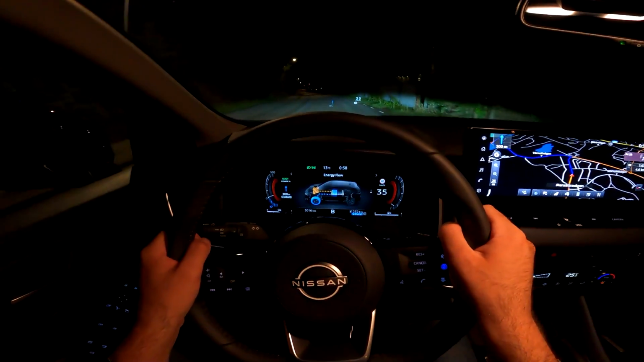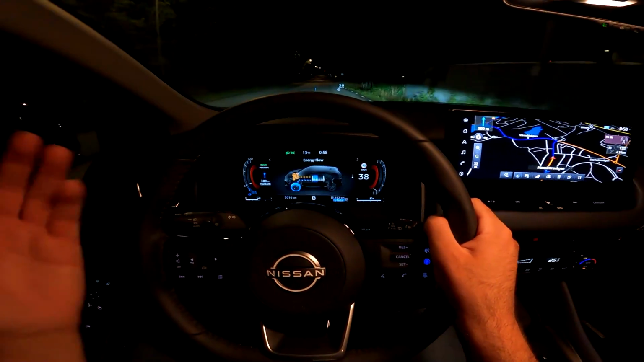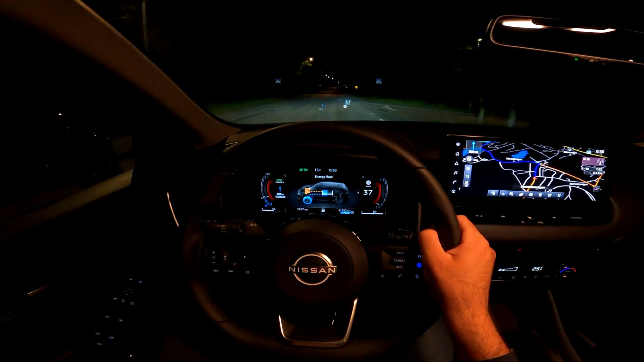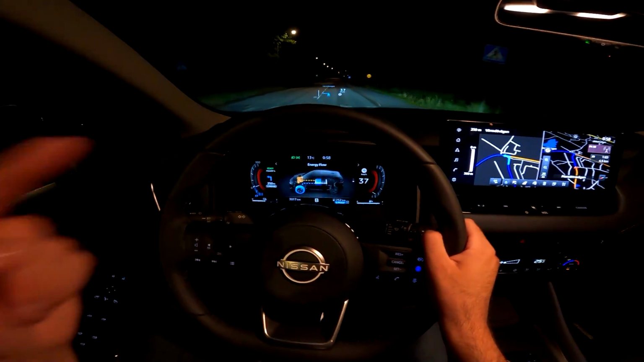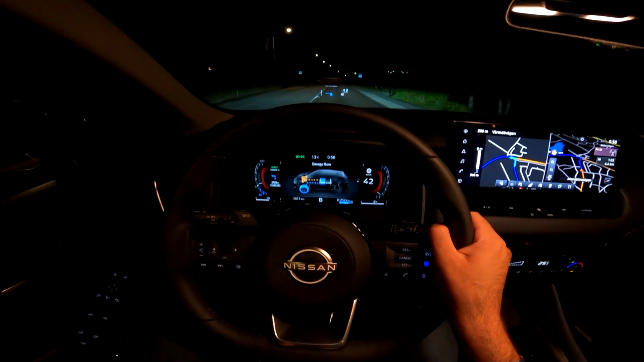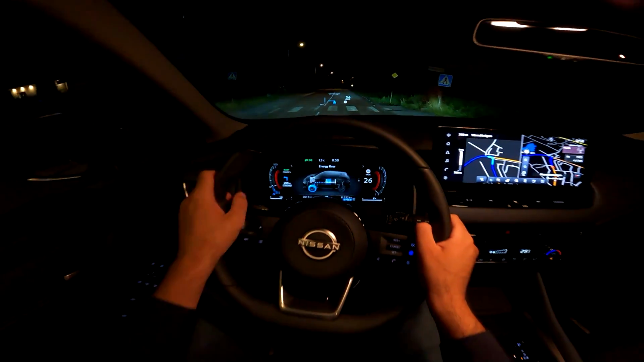And one cool detail, when you have the e-pedal turned on, if you release the throttle, the car is slowing down, and yes, it will turn on the brake light, but you can also see the brake light here. So for example, look at this. I will now release the throttle. You see, brake light is here.